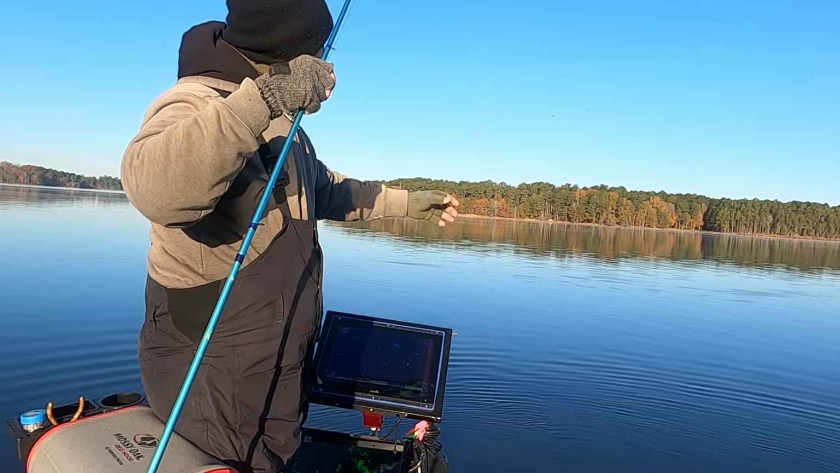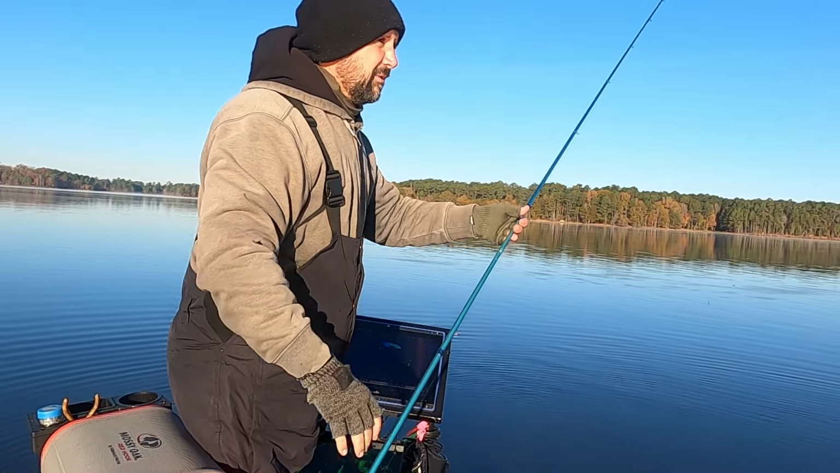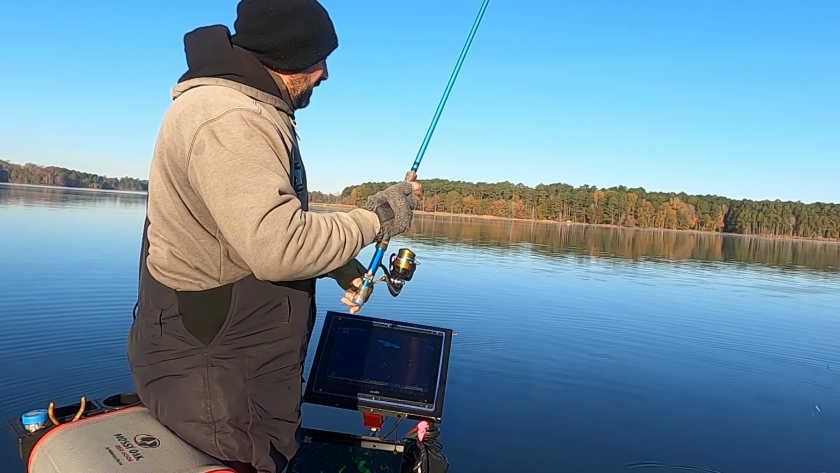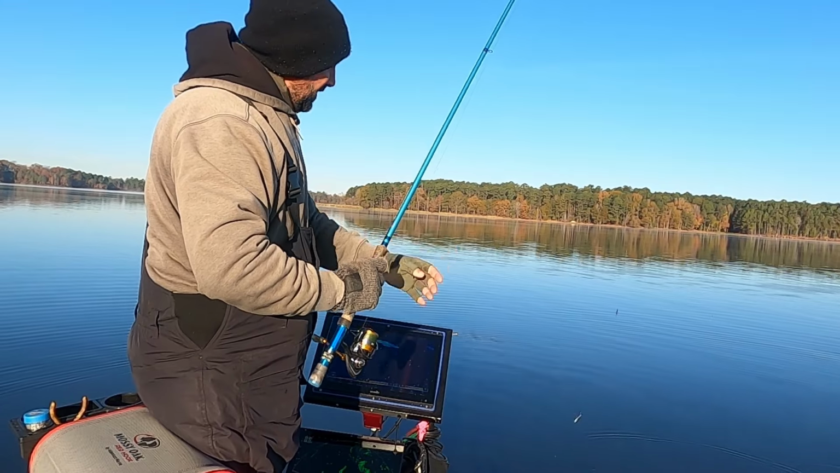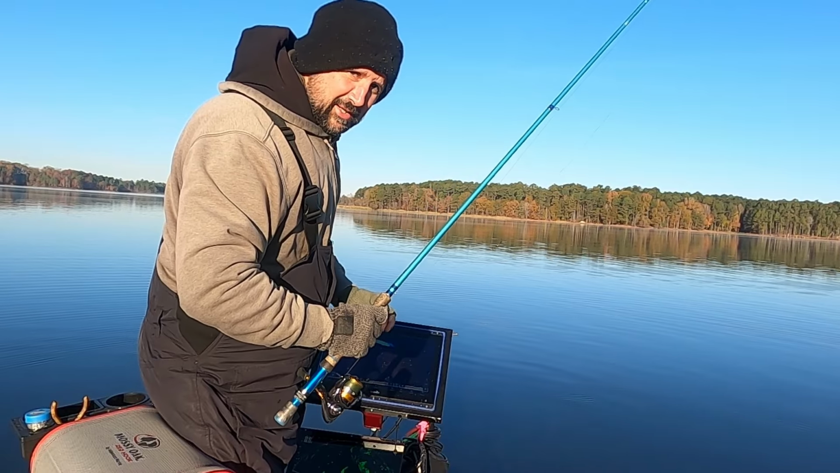You know, that Hawkinator with those ribs, it displaces a lot of water, gives out a really good hydrodynamic profile. Those fish seem to find it and react to it really well. There's times where it's not the best bait to use, but there's a whole lot of times where it is.